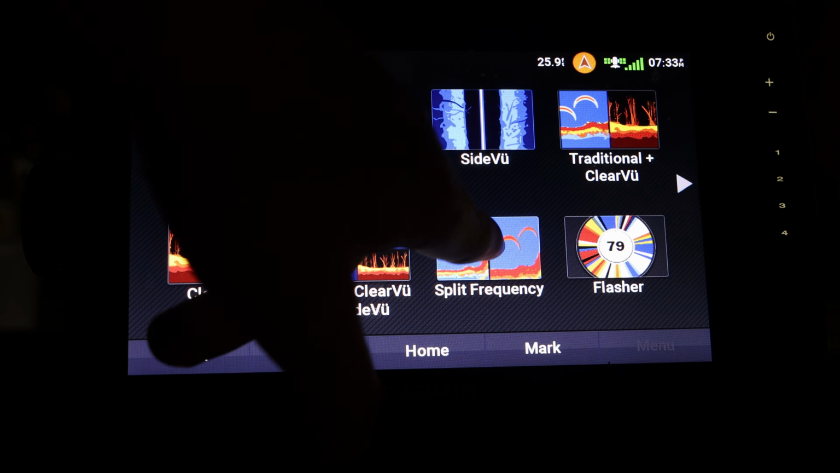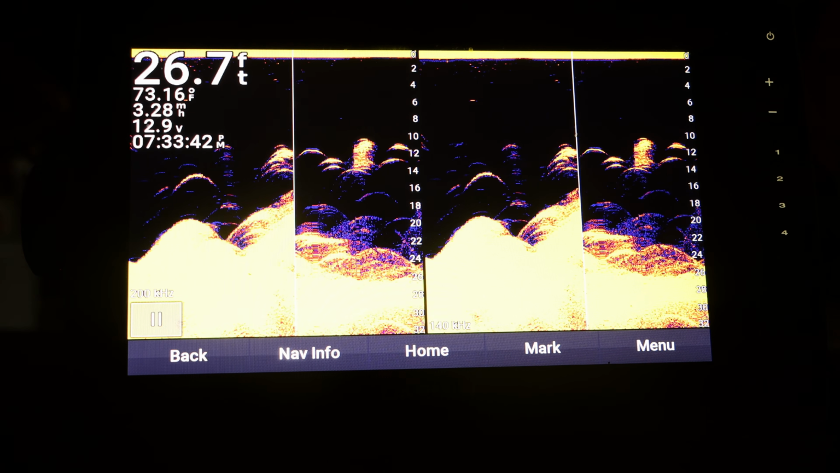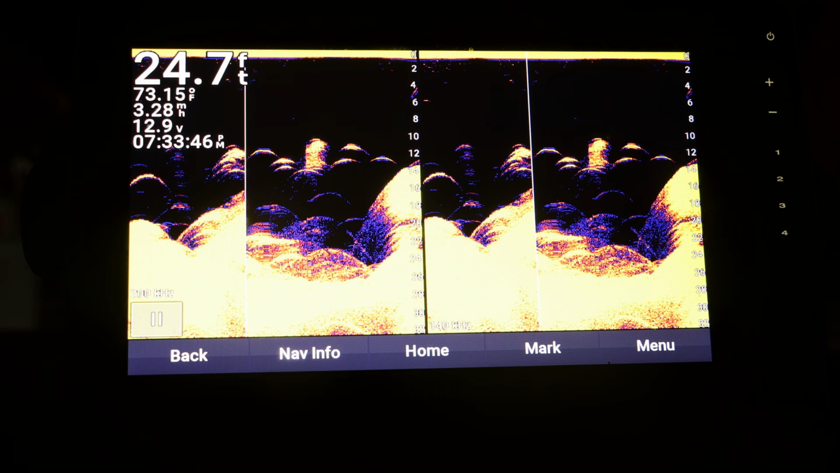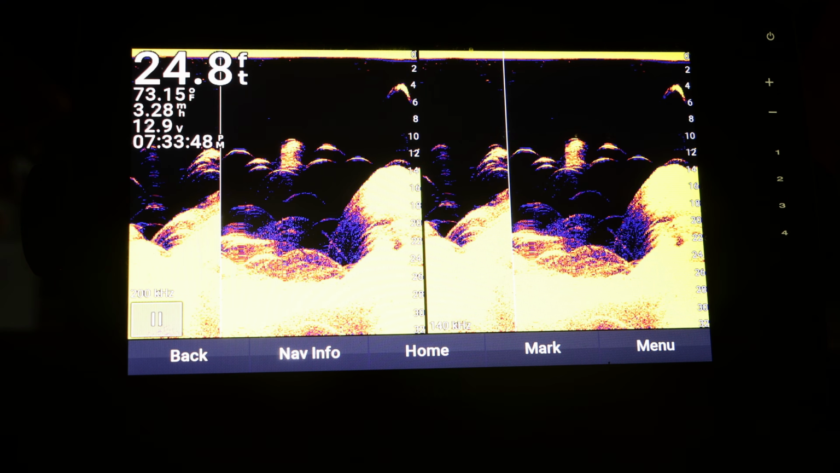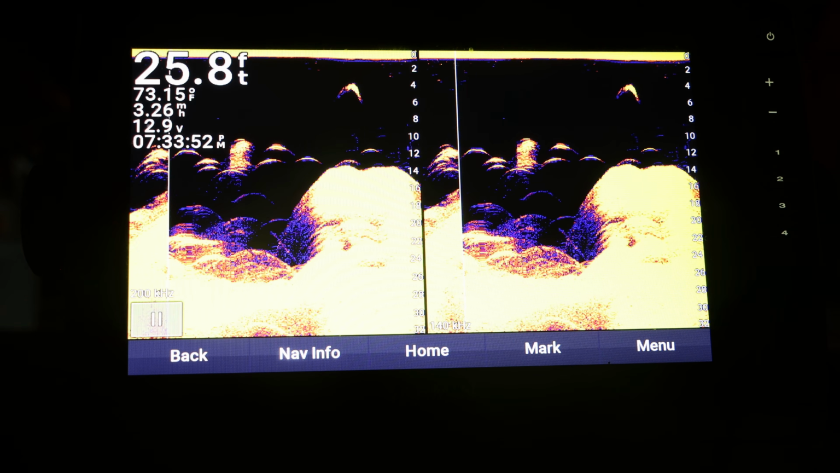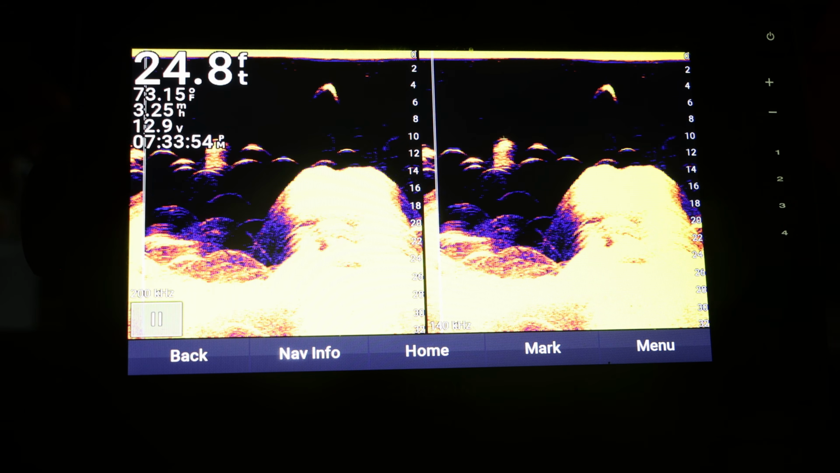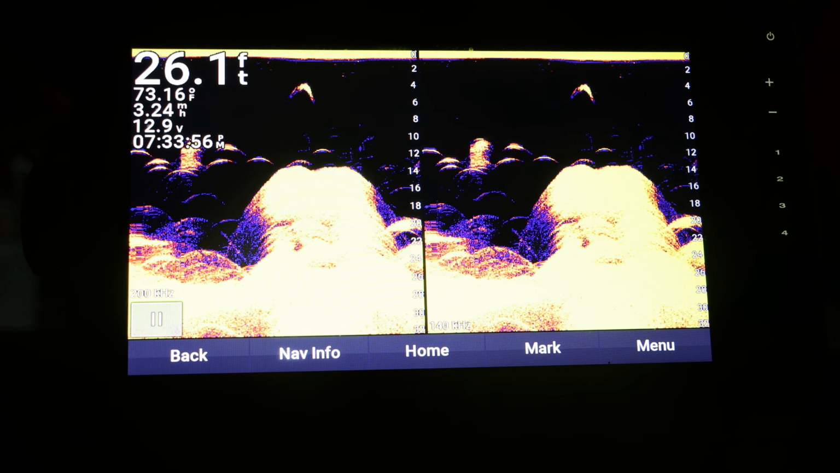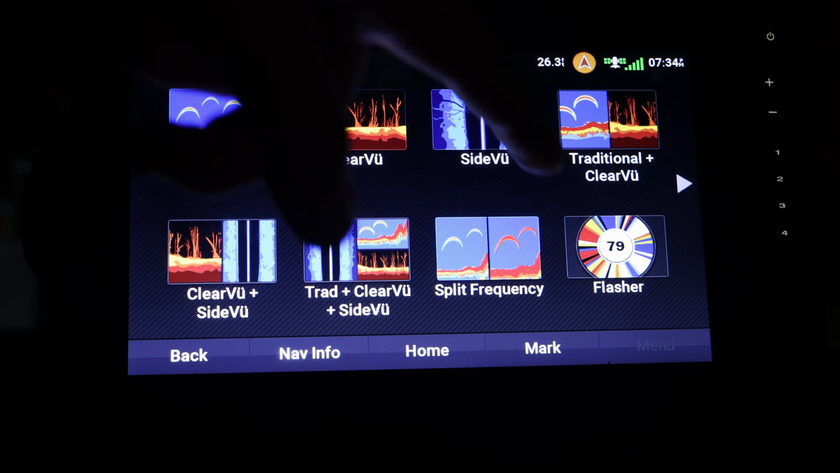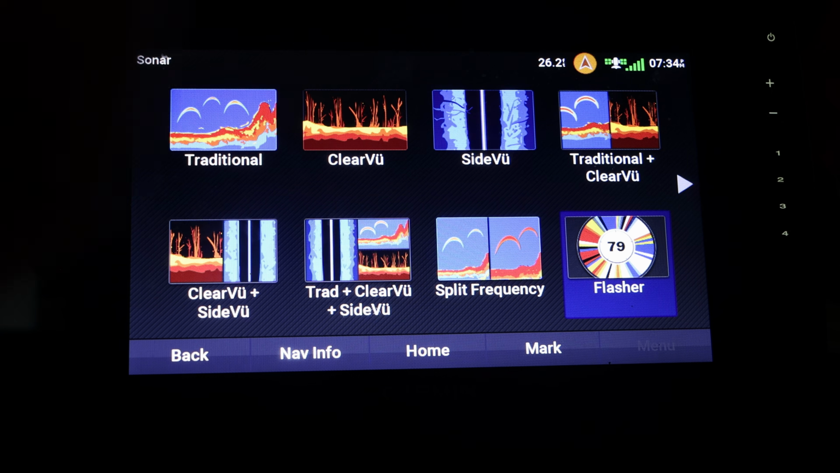And then we got split frequency, which is 2 different frequencies, depending on what frequency you want to scan at, and different frequencies will have different types of returns, so sometimes it's better to use one over the other, and I will go over that more in depth in future videos. Like I said, I really do want to keep this pretty general. Then right here is the flasher.